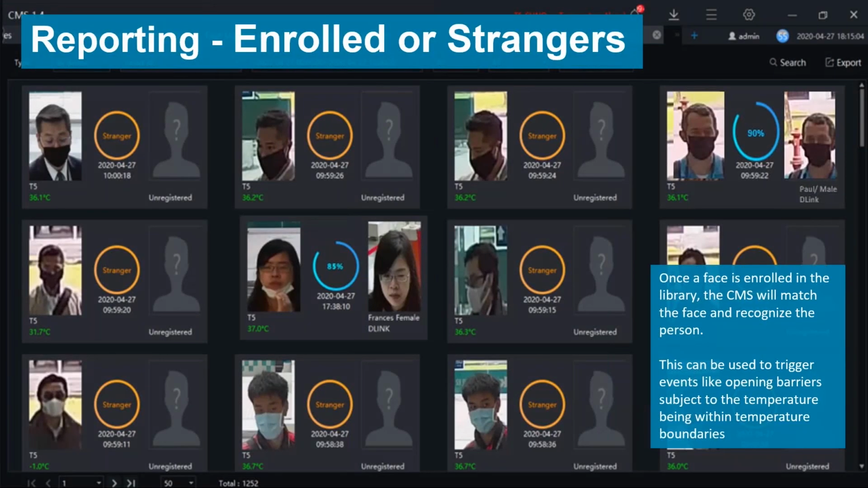Moving on to the, here's a quick example of the CMS system, and you can see on the screen here the facial recognition aspect of the camera. So we've got a couple of people circled here. So there's Francis and there's Paul there, and they're both registered as employees of D-Link. So the camera will recognise them when they come in, and everyone else is a stranger on the system here.